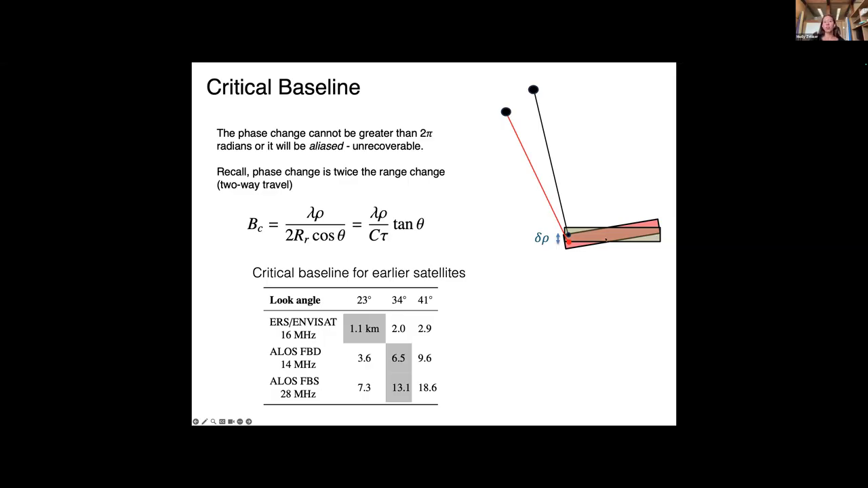If the look or the position is too different or too far apart between our two satellite acquisitions, we may not be able to recover coherent phase. If the change in phase across this one pixel is greater than 2 pi, then we'll have 0 correlation and we won't be able to get a delta phase measurement between them.